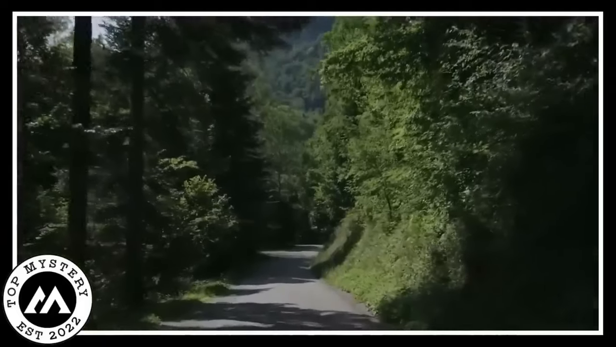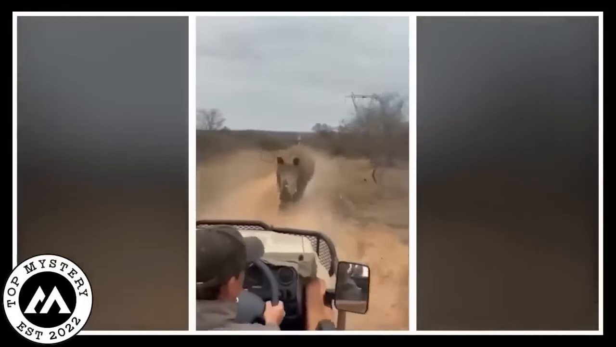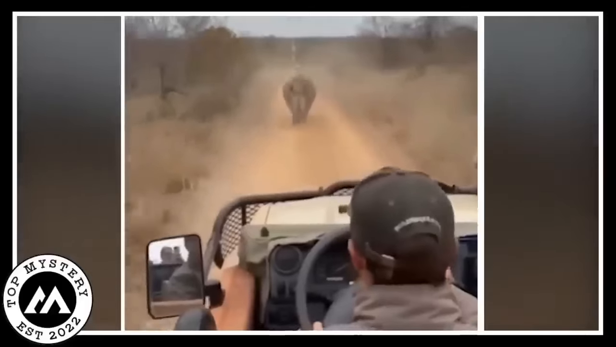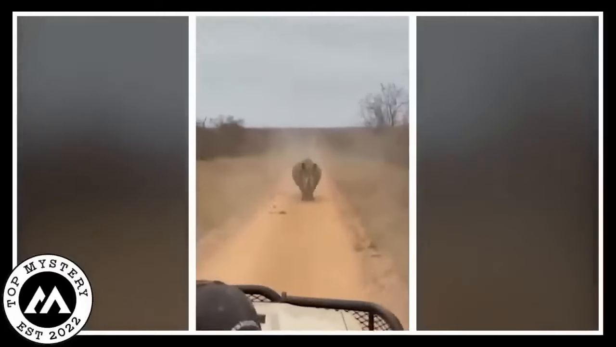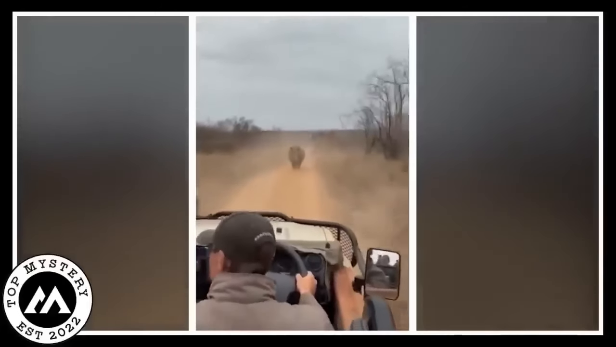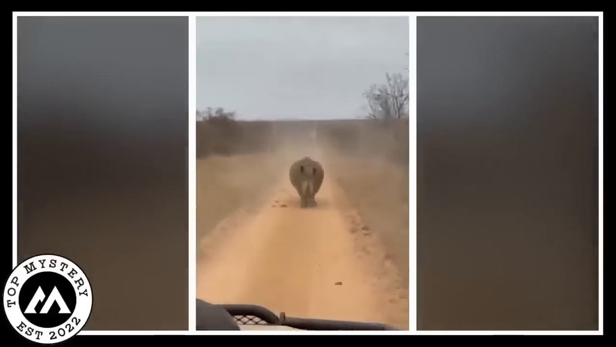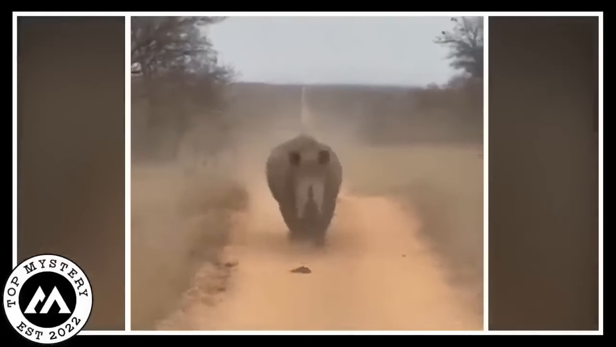Once upon a time, there was a man driving his car in a big green forest. Suddenly, a huge rhino appeared and started running straight towards him. Oh no! In fear, the man quickly hit the reverse gear and started driving backwards. But then the crazy part, he did not stop. The man kept reversing his car as fast as he could, and the rhino kept chasing him.